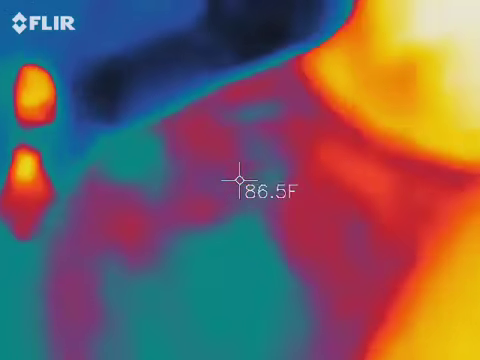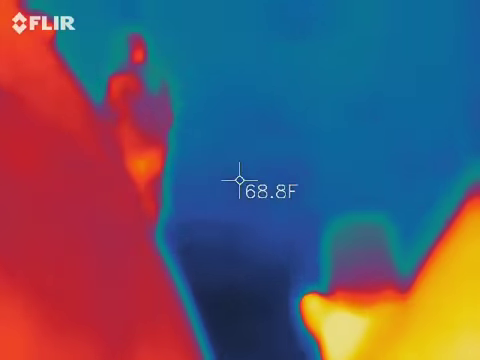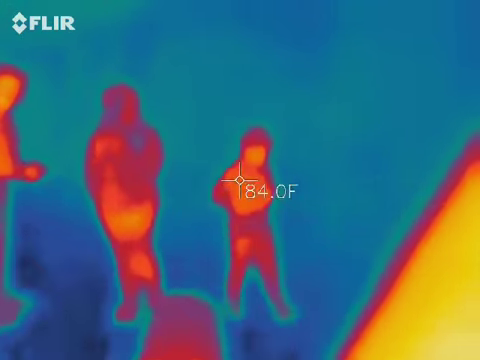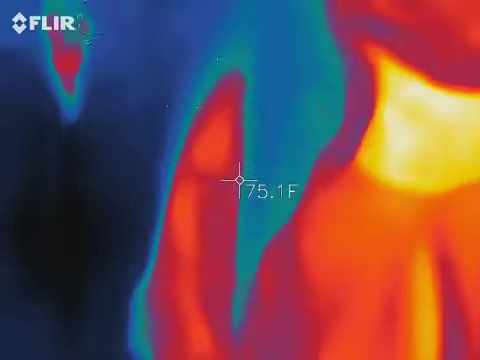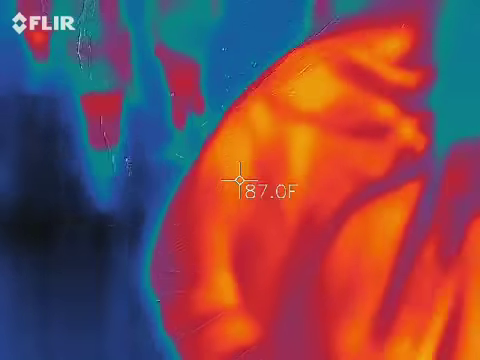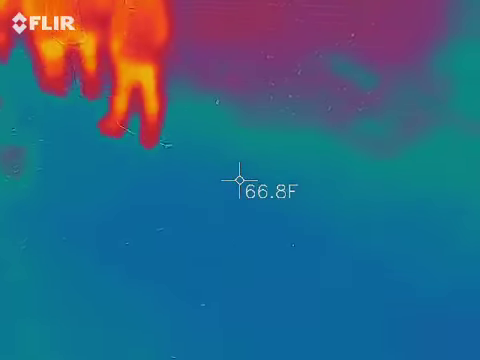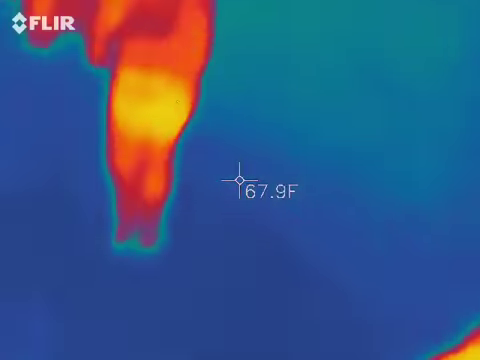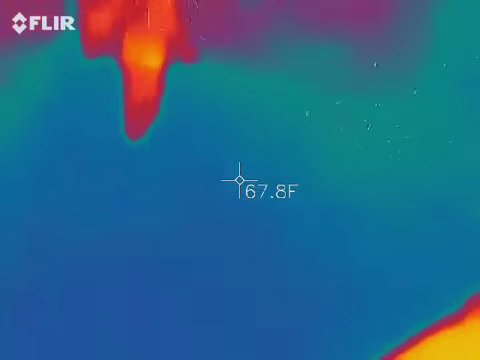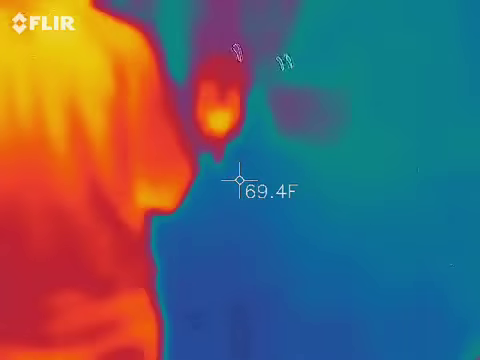What's your temperature? 62. What do you got? Does it have to be lower or higher? You're covering it with your finger. Crazy, I'm at 80. It's supposed to be like 60. I'm at 67. 57. I'm at 67. I'm going to go under 63.